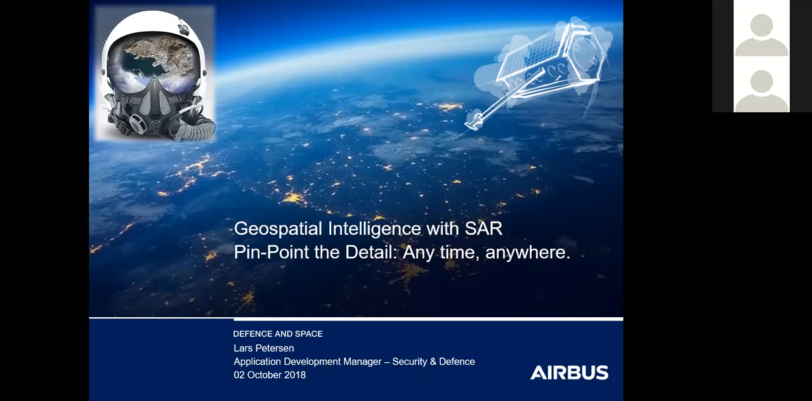Lars Peterson is an application development manager at Airbus, and he is responsible for the development of products and services based on very high-resolution SAR imagery for security and defense-related applications. He's a member of NATO working groups and coordinates SAR-related case studies together with research institutes and military customers.